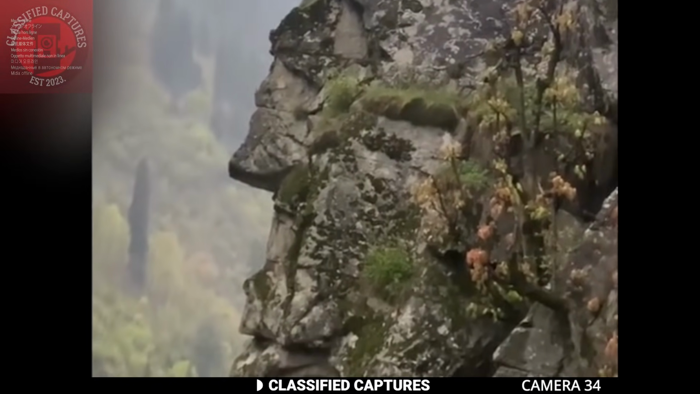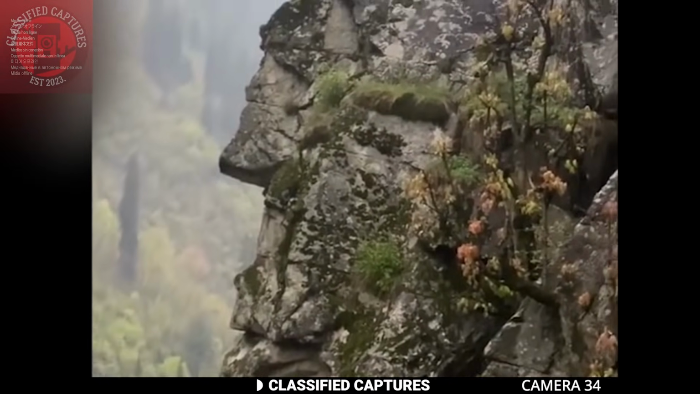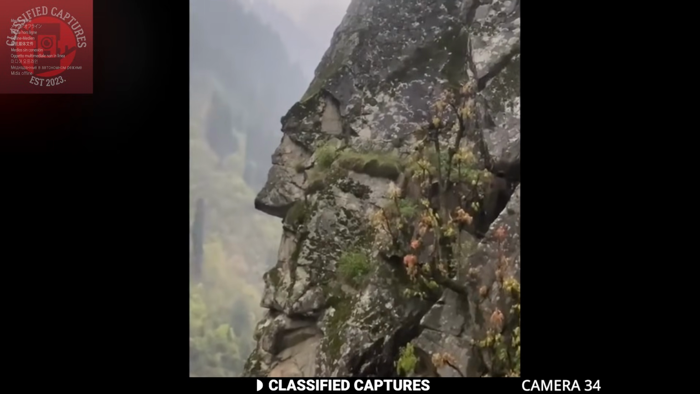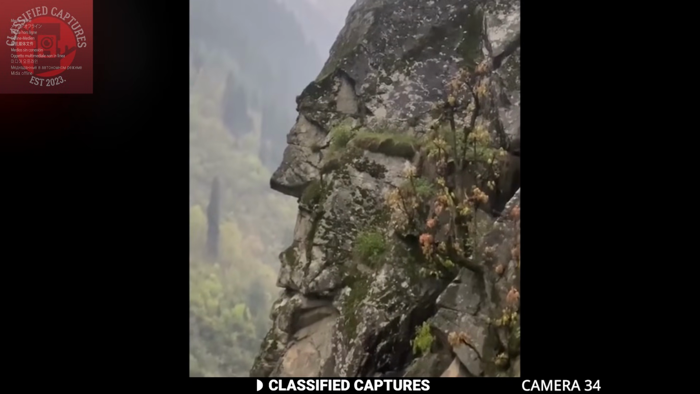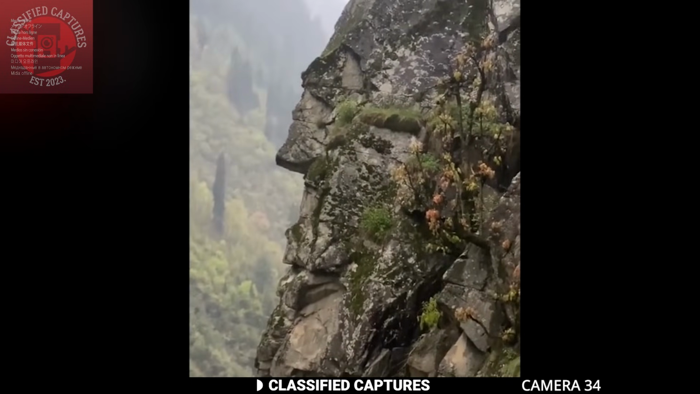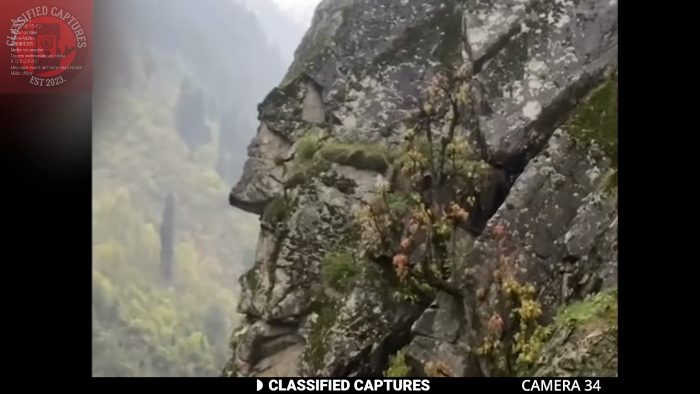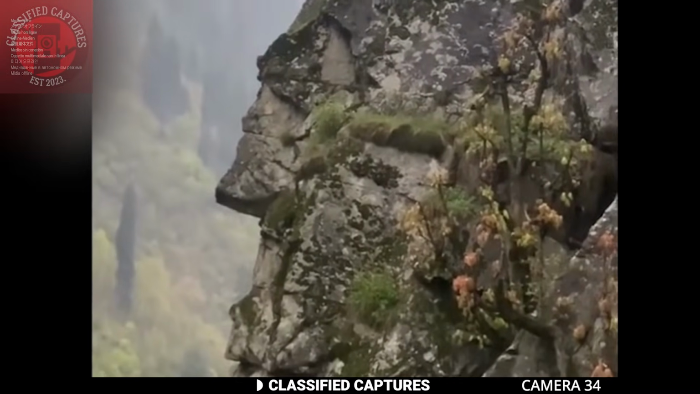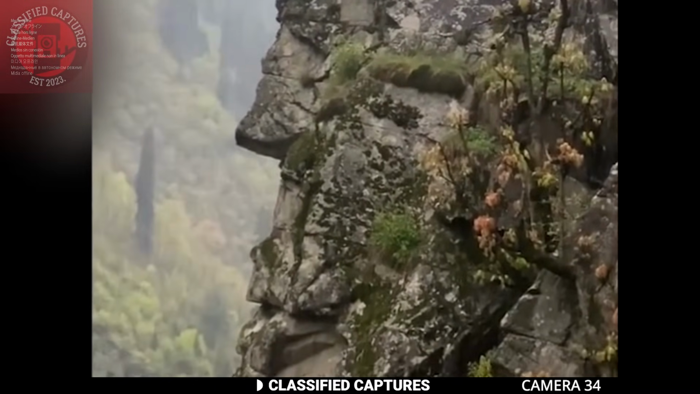It's eerie how familiar it looks, as though you're staring at an ancient statue rather than a natural rock. But here's the question. Is this just one of those strange coincidences, or is there something more going on here? Maybe it's an example of pareidolia, but the more you look at it, the more you can't help but dispute the fact that it does look like a face.